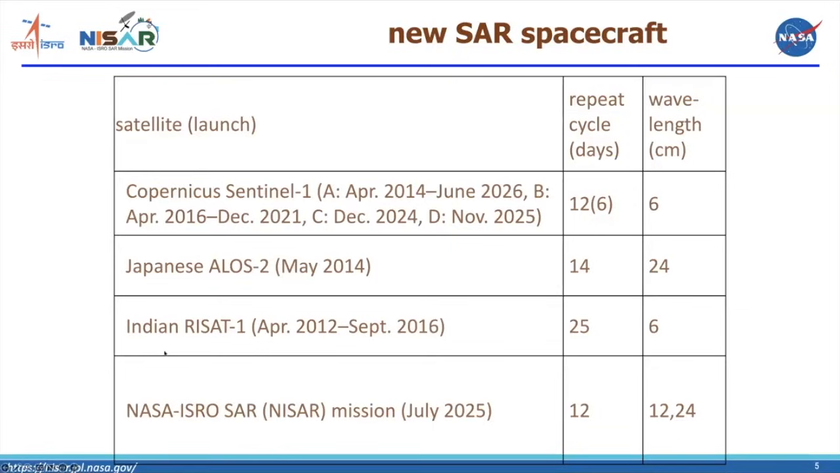The Indian Space Research Organization launched a satellite called RISAT-1, which was a C-band satellite that operated for 4 years. And then we have NISAR. Haresh gave a great introduction to NISAR. I'm not going to go into that in any detail here, with the 12-day repeat and the L and S band radar frequencies.